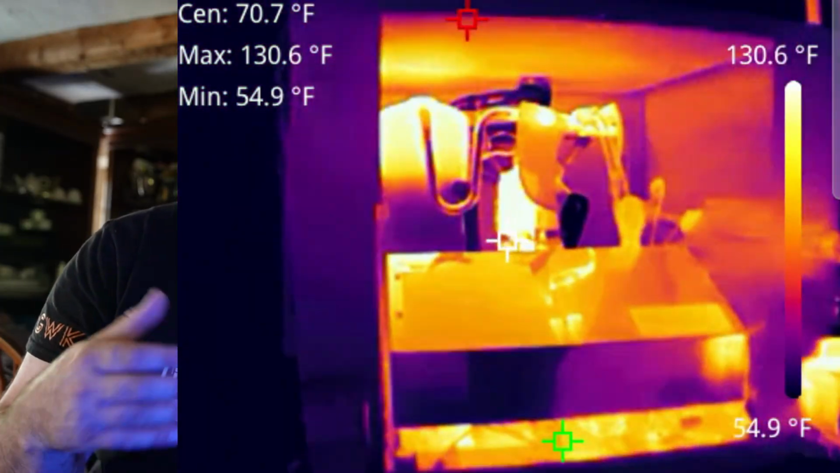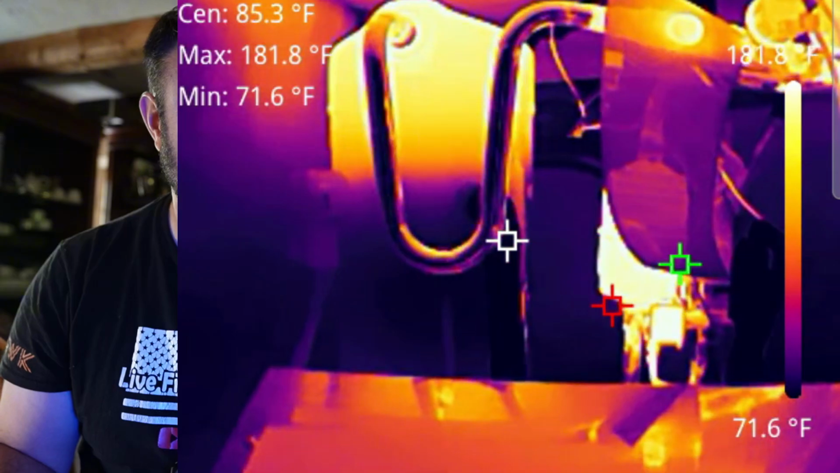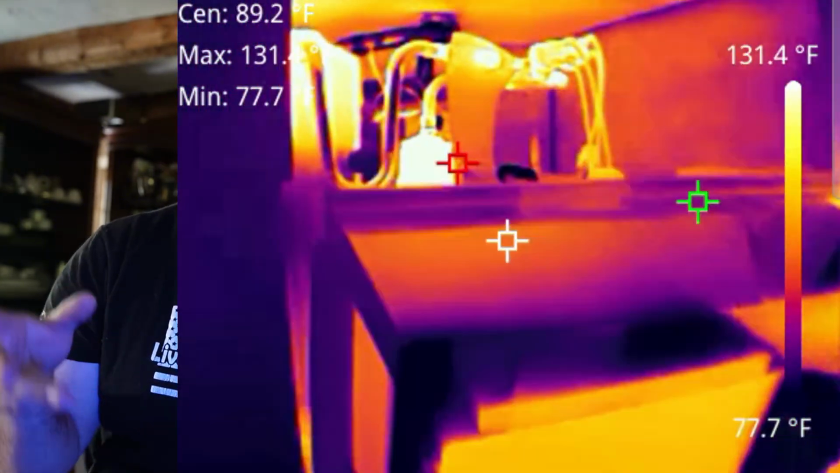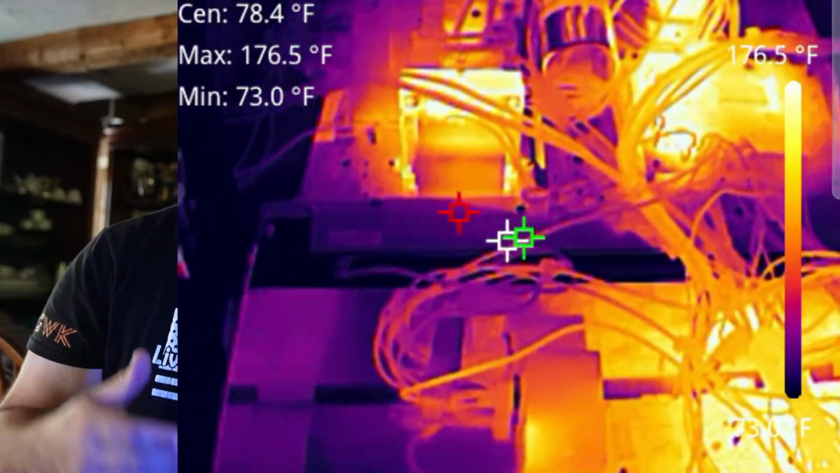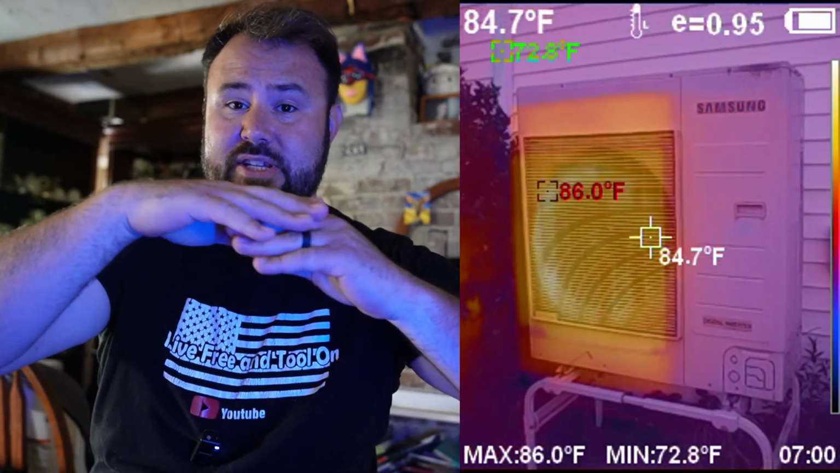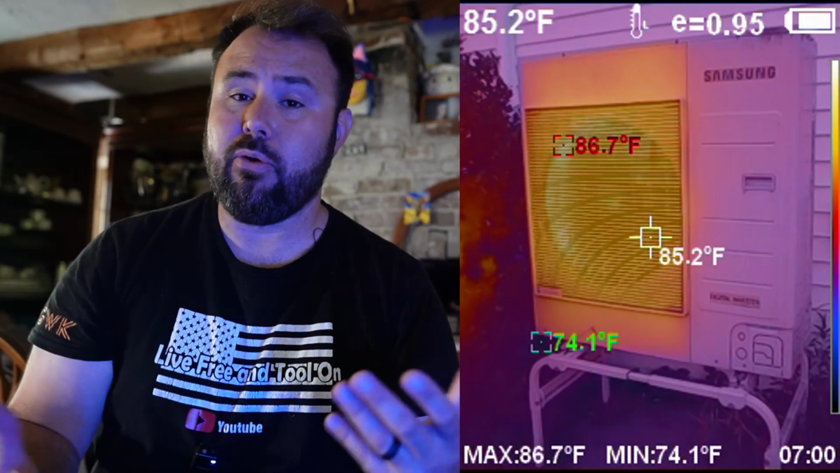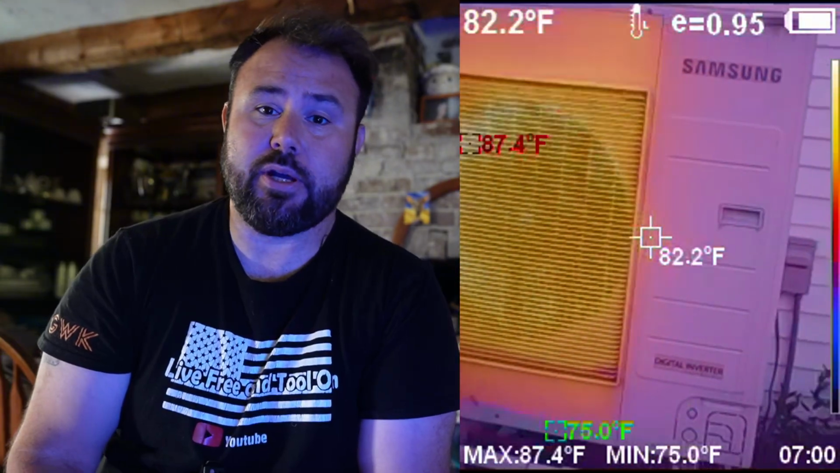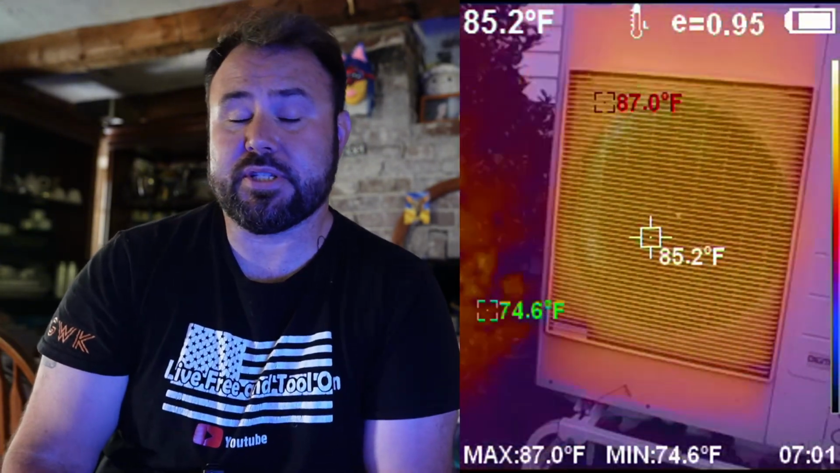Now check this out. What if you have a reversing valve or a solenoid? It's really good to know what the temperature of those solenoids and reversing valves are and the delta T across those, because that could indicate if you do have a solenoid that has stopped working, so the slide valve inside of it is no longer working, or if you have a reversing valve which is failing as well. You can do a lot of different things in order to tell what that is.